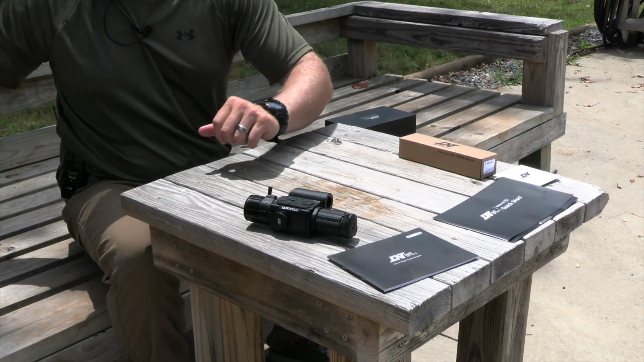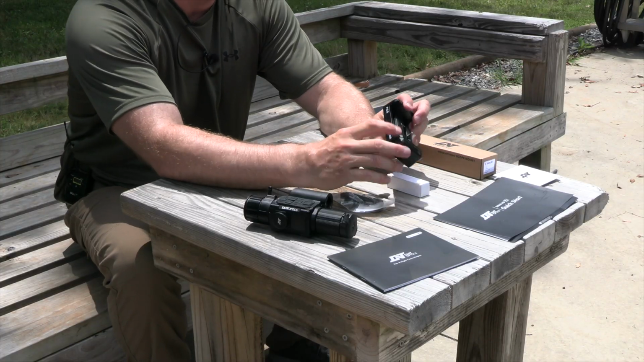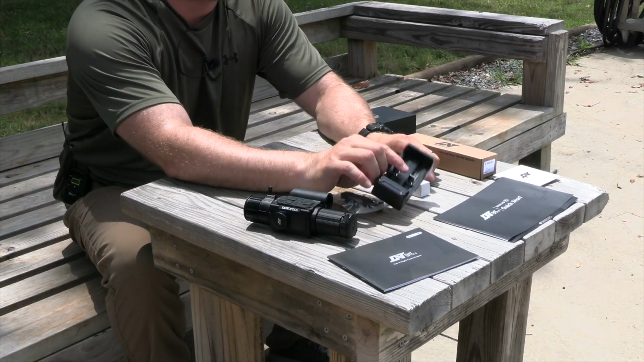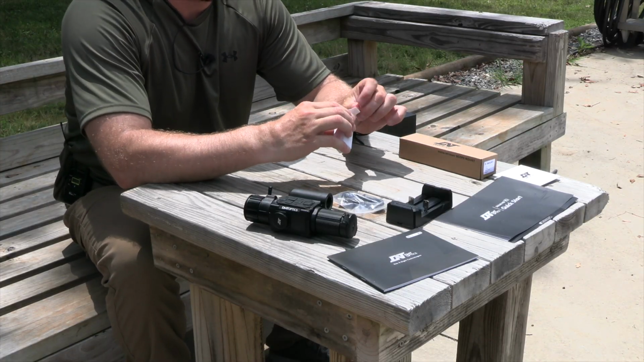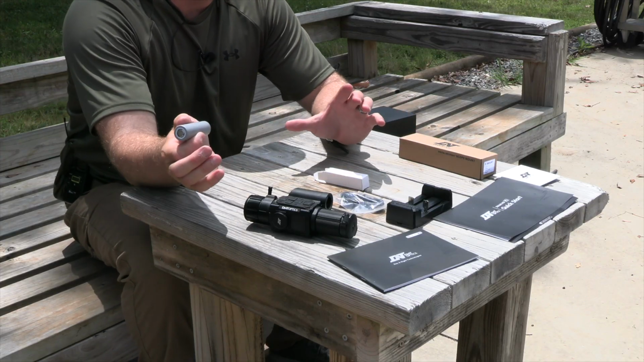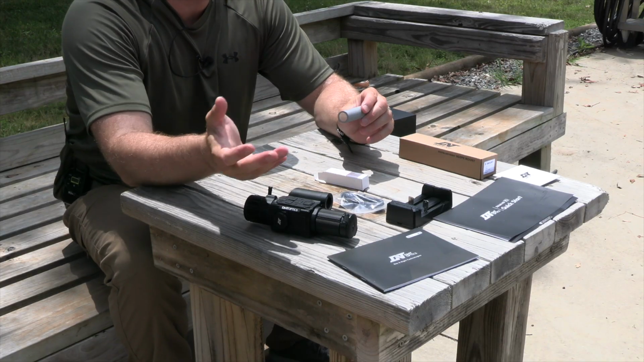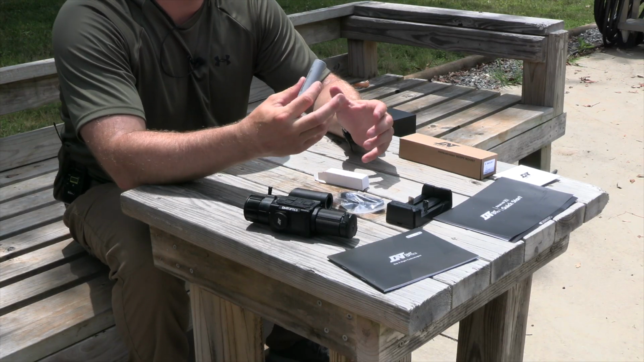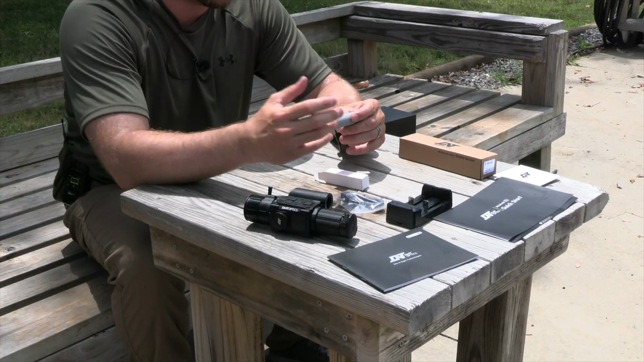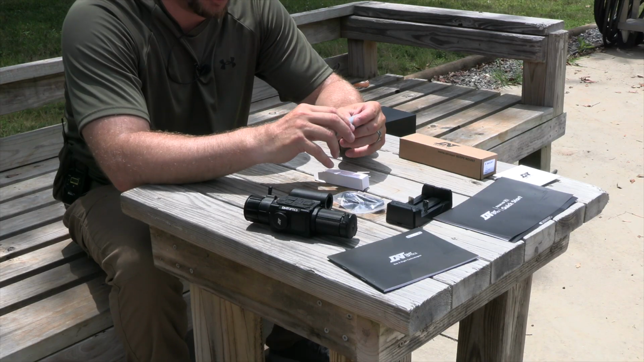Also included with this, which was not shown in this package, you are going to get 2 batteries and a charging device. The one thing that is an upgrade in comparison from the V1 model is the battery. The original V1 model, you did get 2 of the 18650 batteries. With the new V2 model, you're going to get 2 of the 21700s.